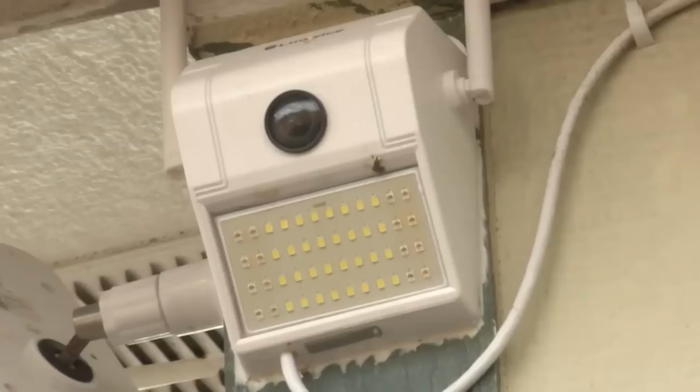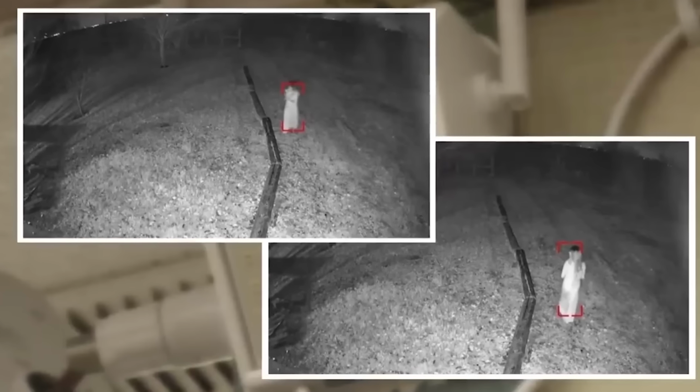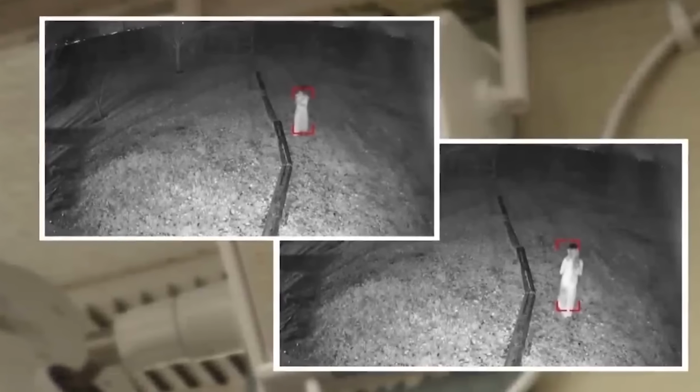A ghost girl. A home security camera in Texas ended up recording a girl dressed in all white walking through the backyard. When the family saw it, they were all perplexed as the girl was not someone they knew or had ever seen. But then, who was it? A ghost? Or just someone pulling a prank?